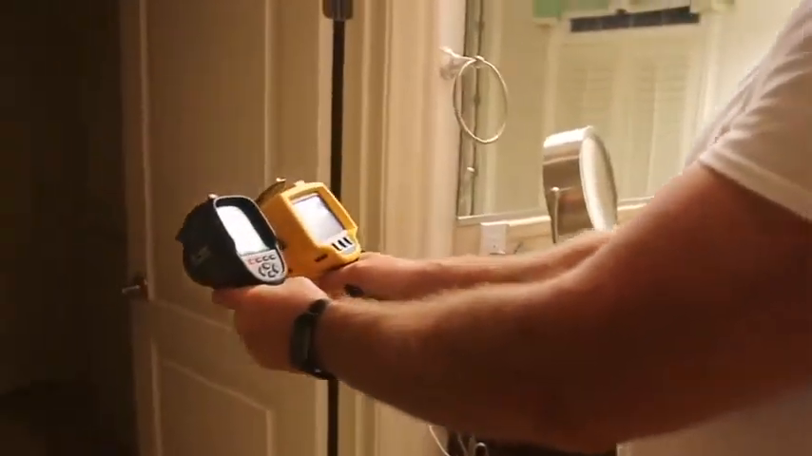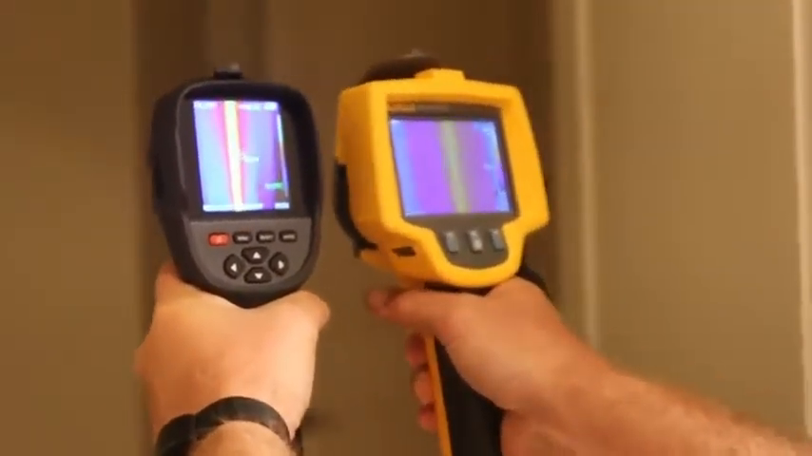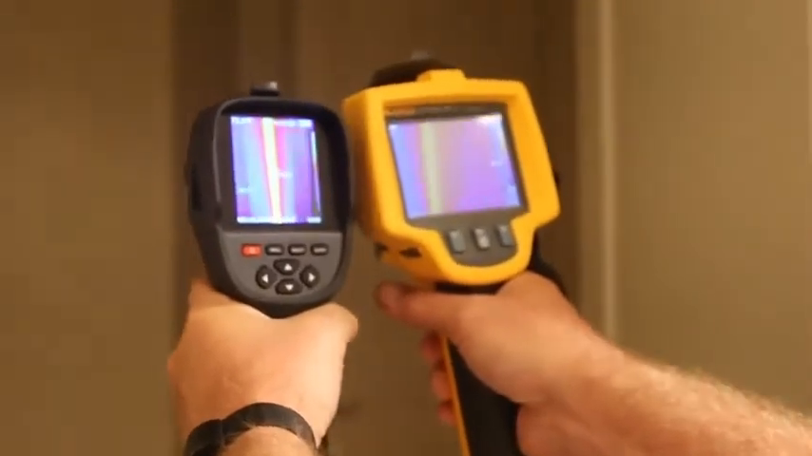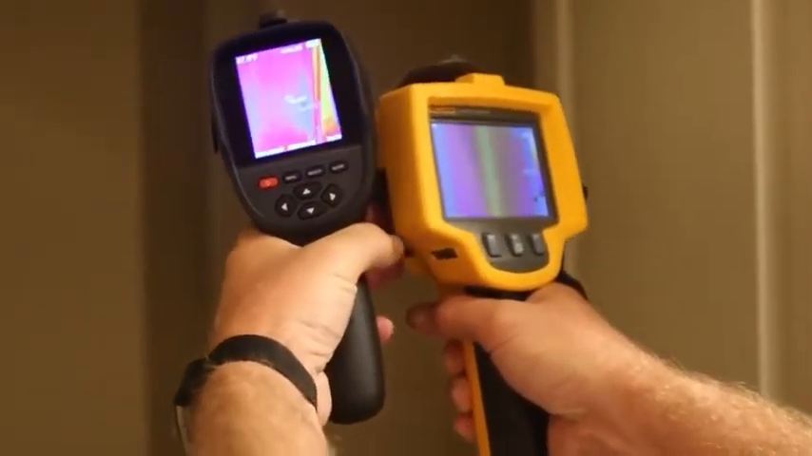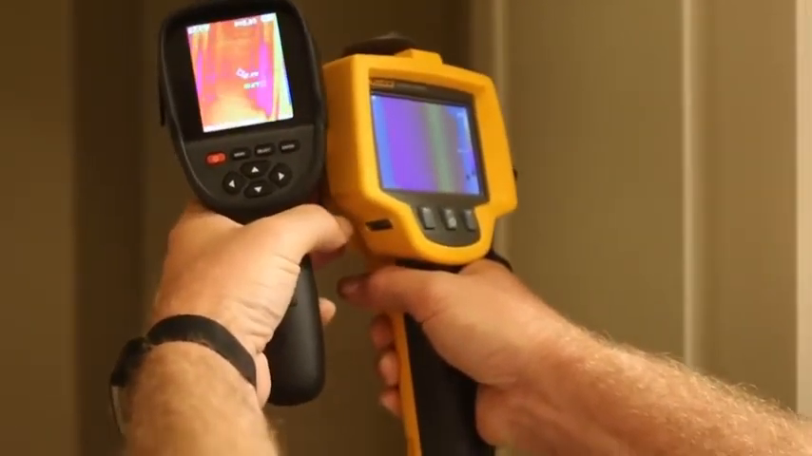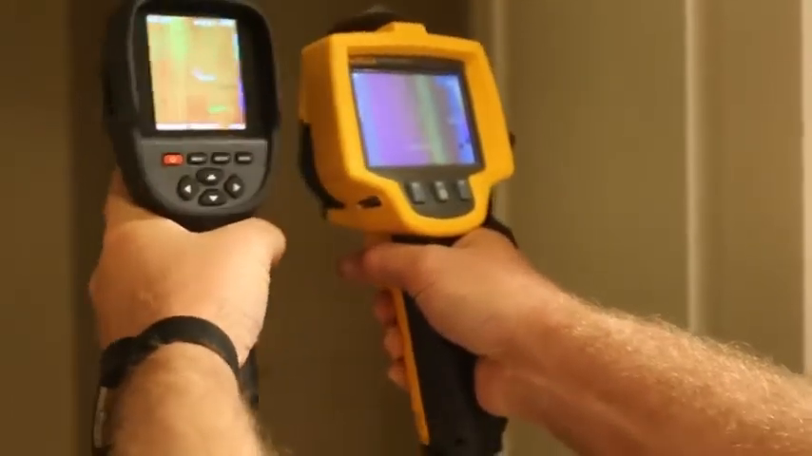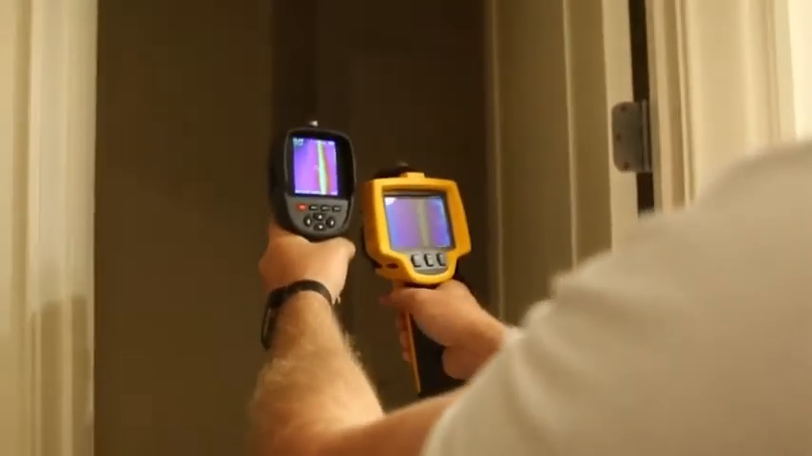So the first thing I always like to do as a test in a house is run hot water down the drain. I happen to know this is my house, so I know where it is. Now hold on, this one has a manual focus, so let me focus it for a second. That is one really good thing about the HT18, it's an autofocus. I'm trying to get it, but you can clearly see that's where the drain line's coming down the wall.